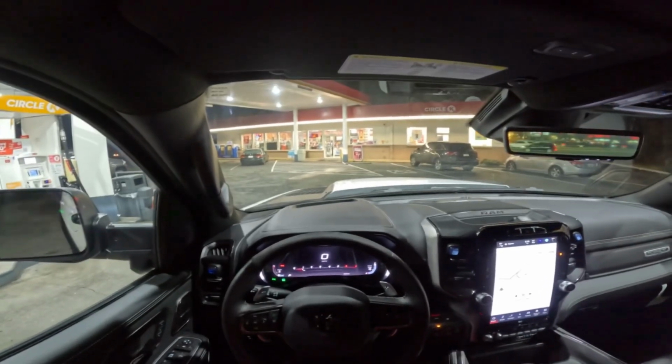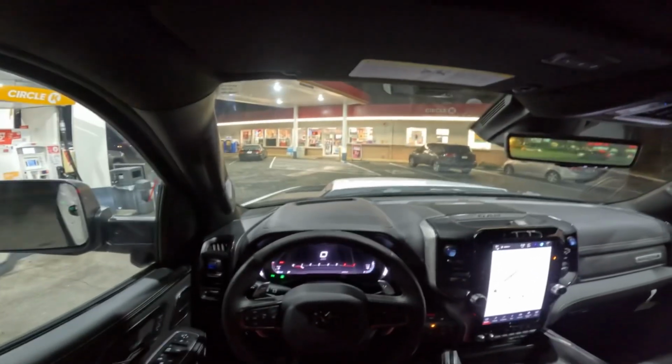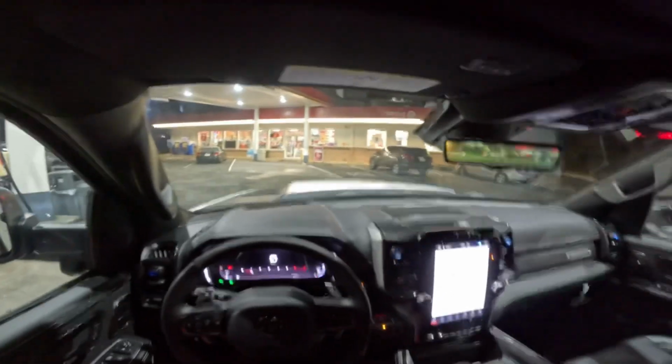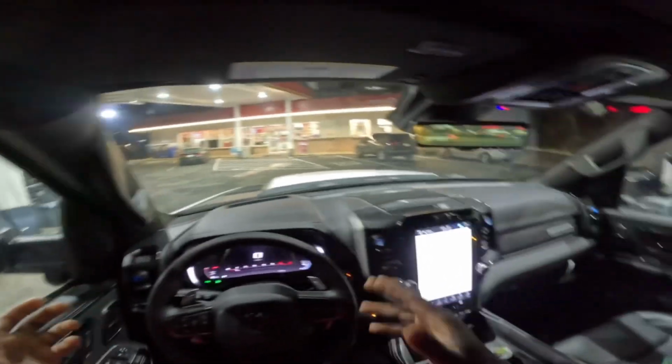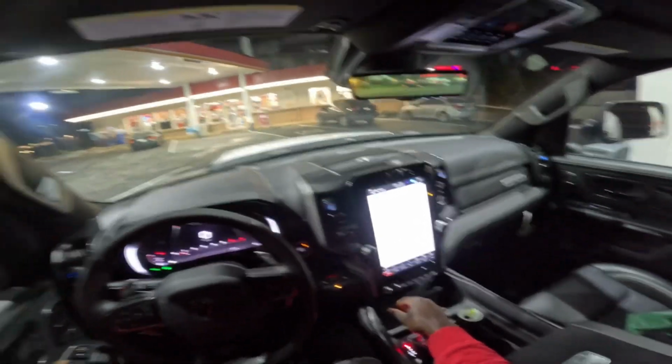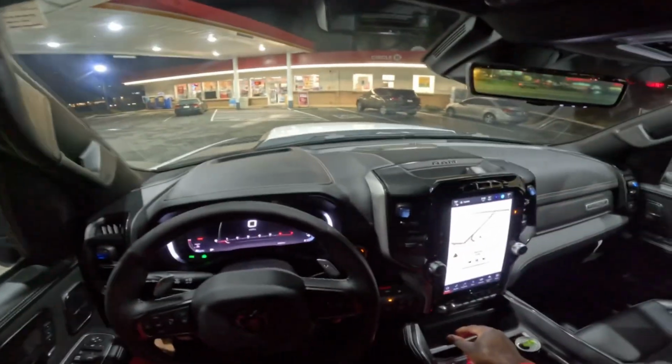And you guys will see, because there's a lot of street here in Washington where it's super dark, and with those headlights, because I have automatic high beam, when it's super dark, they just turn on automatically. So enough talking, let's get down to the drive.